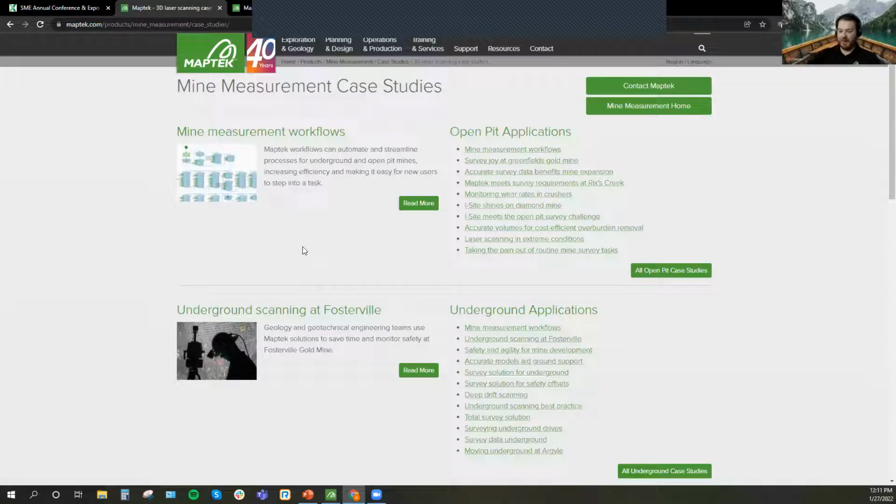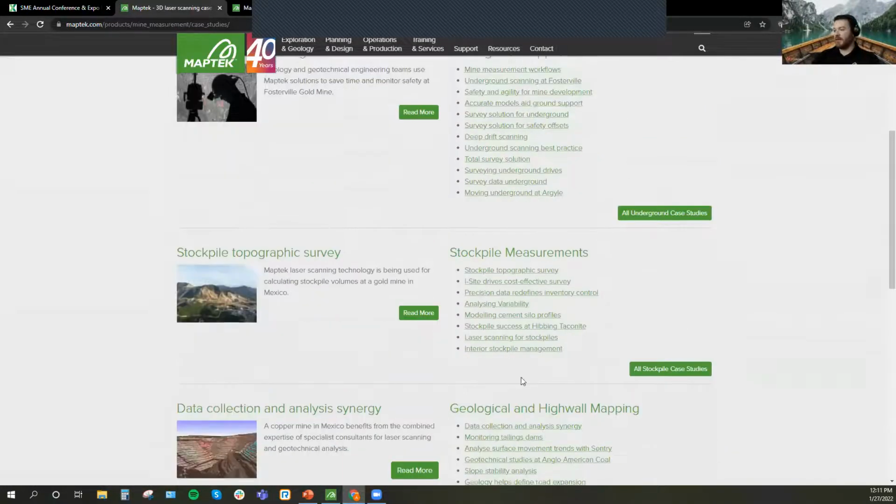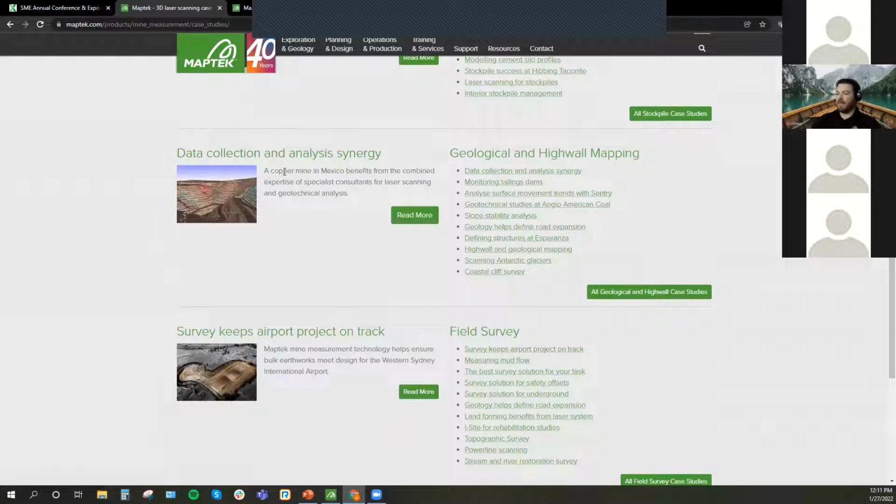Look at it as kind of like a script. It'll run through your task, and all the individual clicks you might be doing in the software have been brought into a single streamlined process for you. But have a look at this. There's a whole lot of stuff in there, all kinds of different underground applications. And actually in here, most recently, is that Buena Vista del Cobre case study.